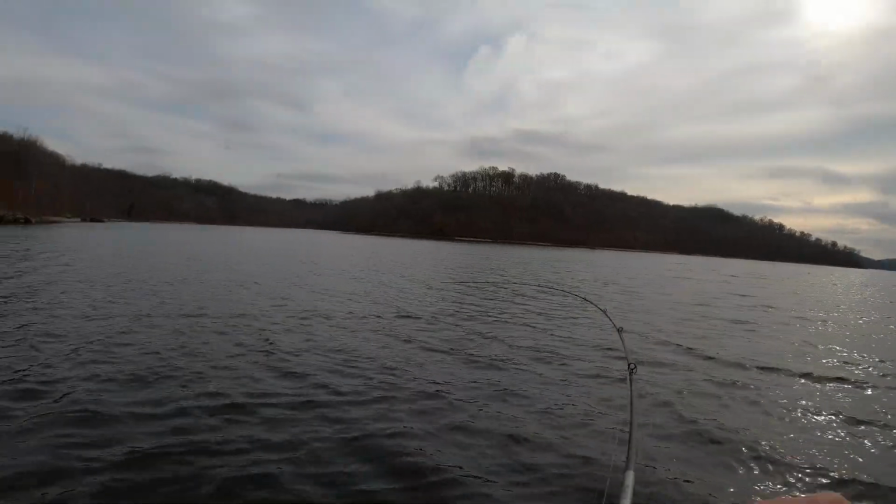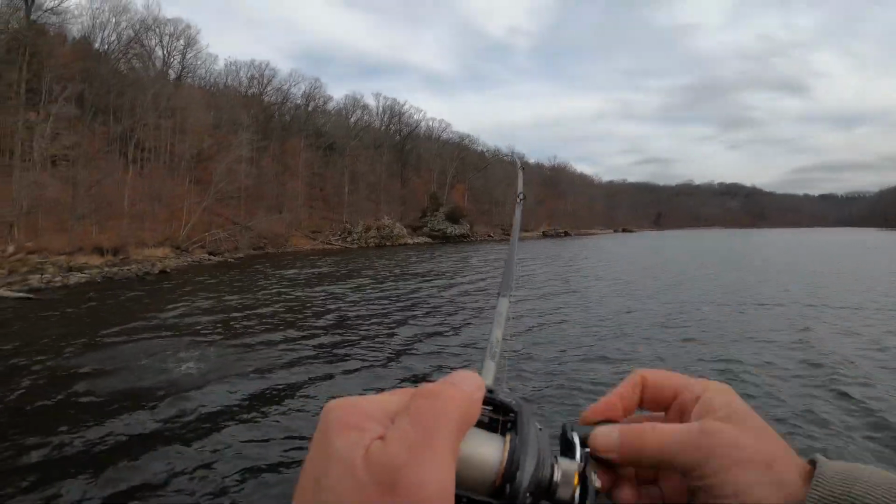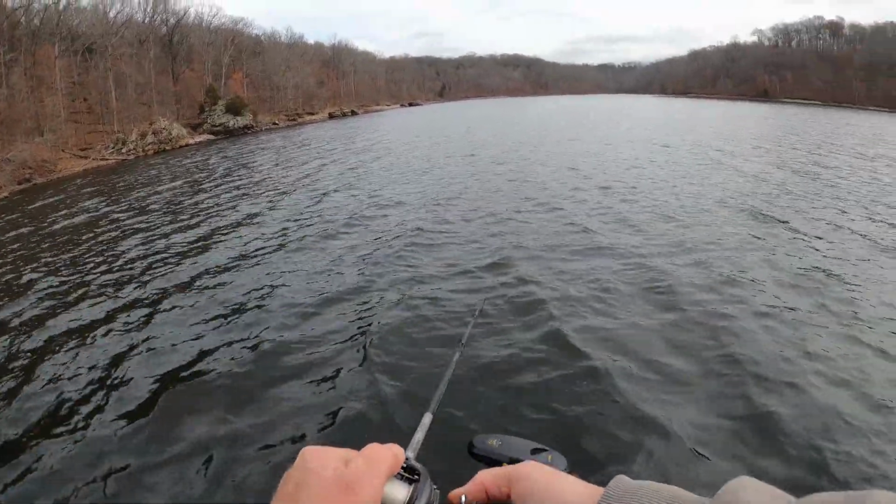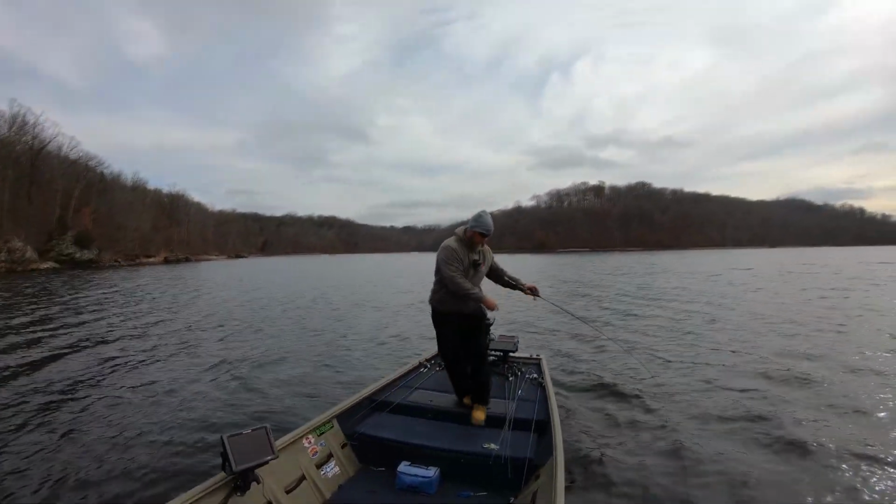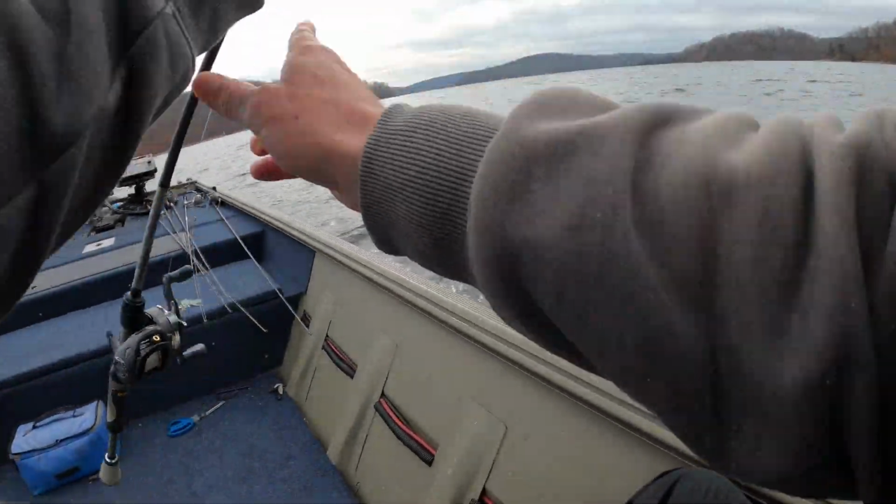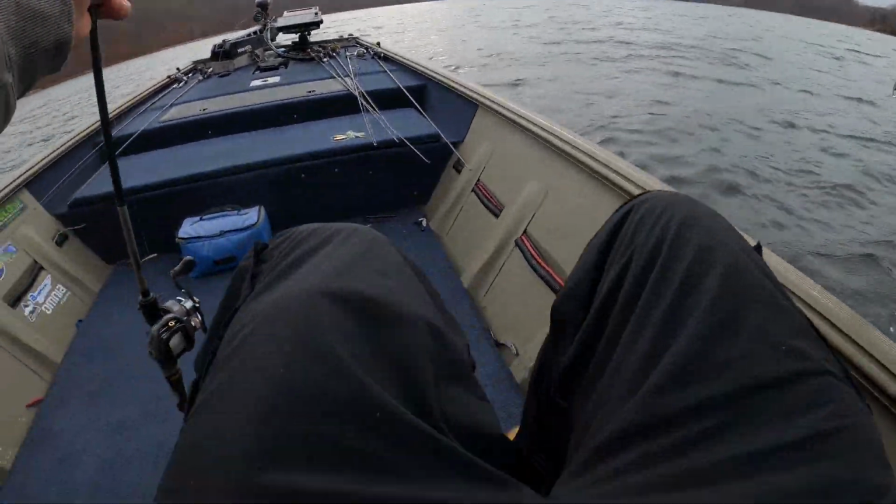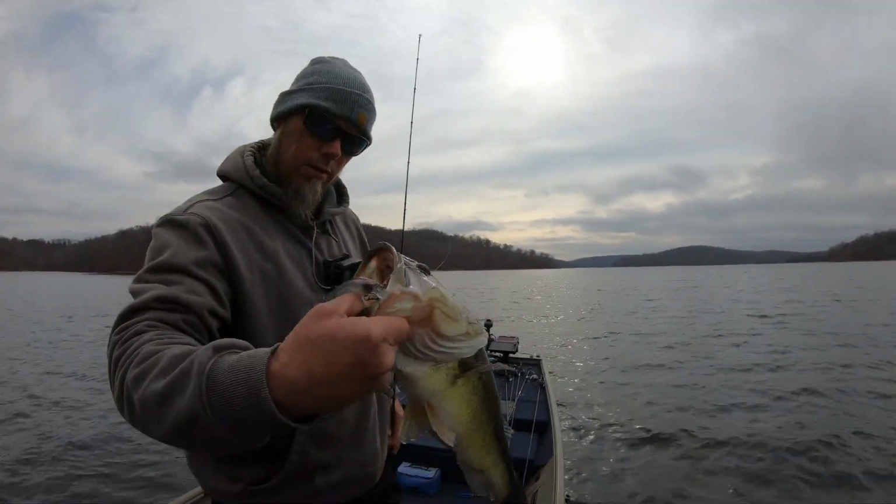There he is. Come on, off that lay down. Good fish, guys. Good fish. Right on that lay down. Come here, buddy. Oh yeah, nice one. T-boned it too. T-boned it. There we go. Look at that. Boom shakalaka, man.